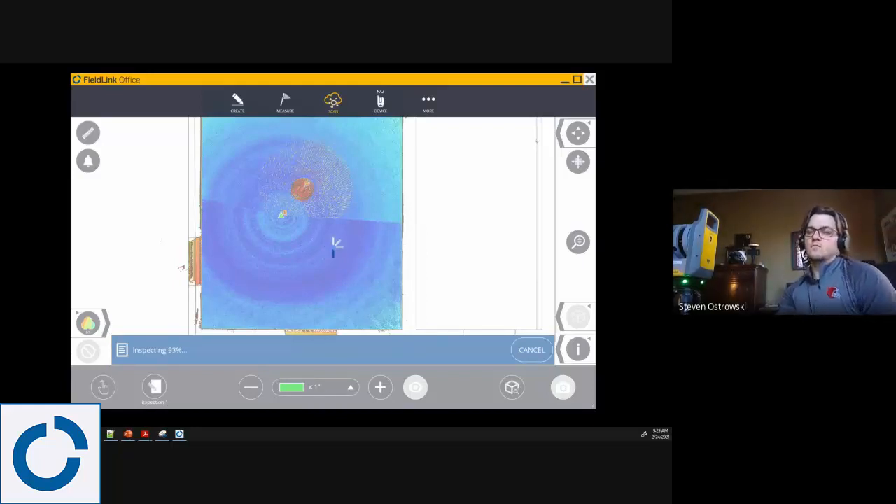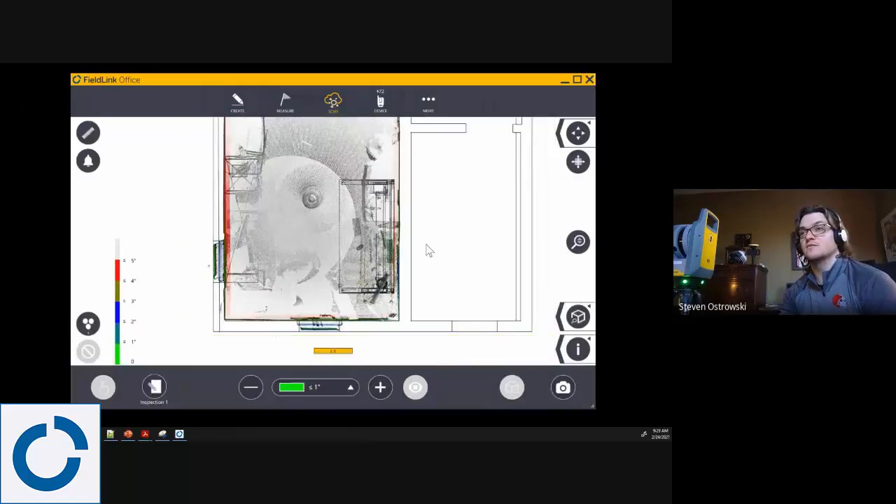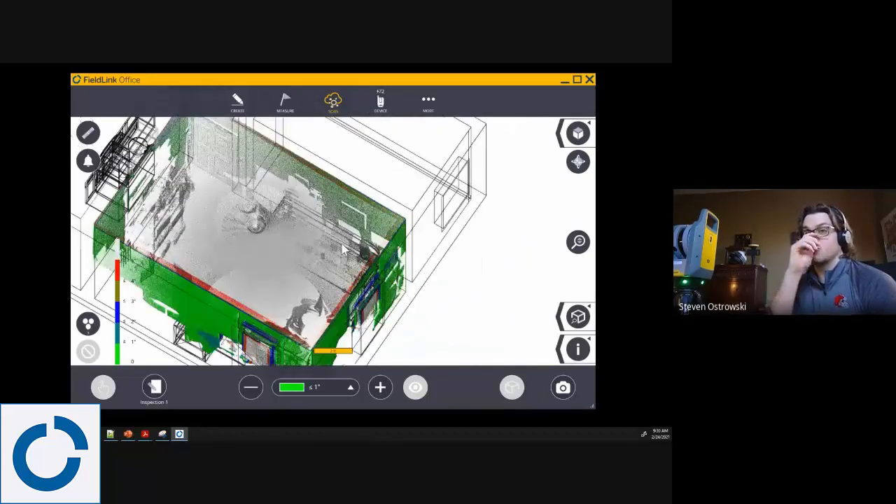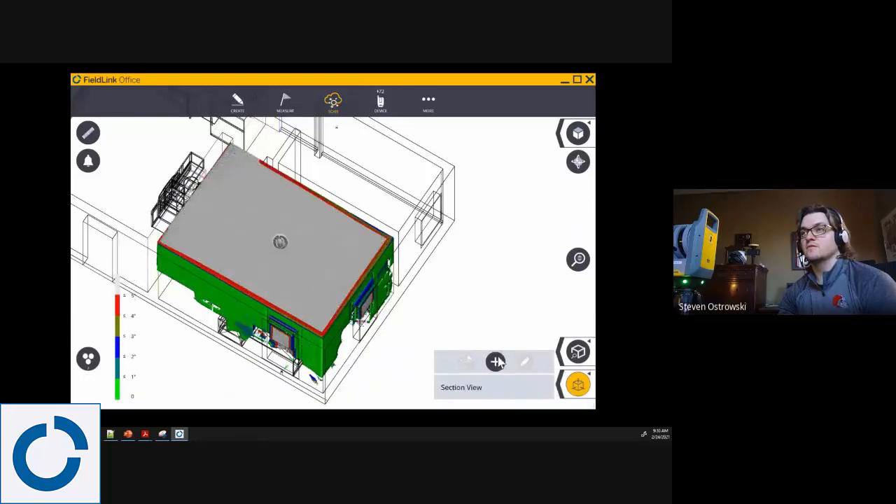So once this inspection is done, we should see a key showing kind of plus minus of how far away the scan points are to the model. So anything gray is 5 inches away, anything is above 5 inches away, anything that's green is within 1 inch. So you can see the walls align fairly well. But one thing I actually like to do even more so is to focus in on one area.